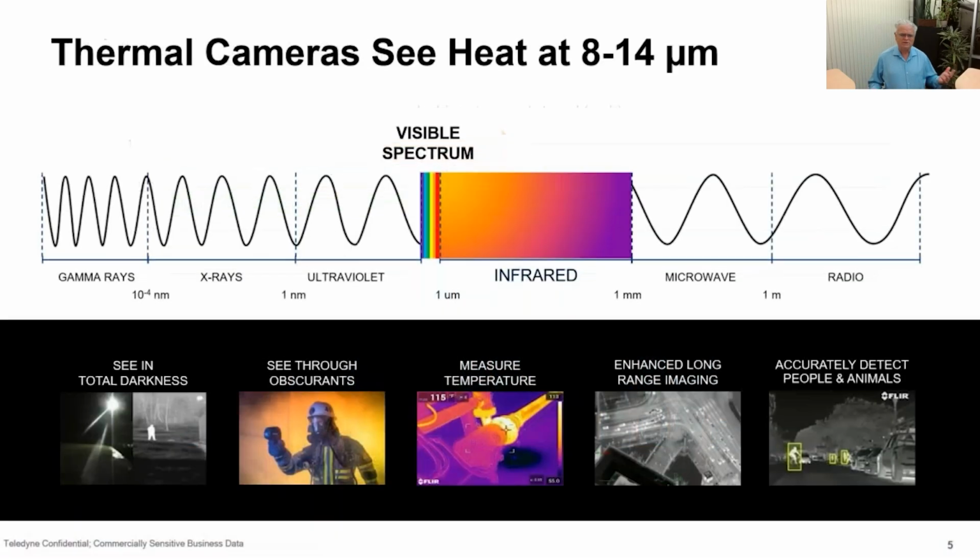So what is a thermal camera, and how can a thermal camera help in this situation? First of all, a thermal camera is looking out in the far infrared portion of the spectrum, in the 8 to 14 micron wavelength range. Our eyes see the rainbow part of the electromagnetic spectrum, something like 0.4 microns out to 0.7 microns.